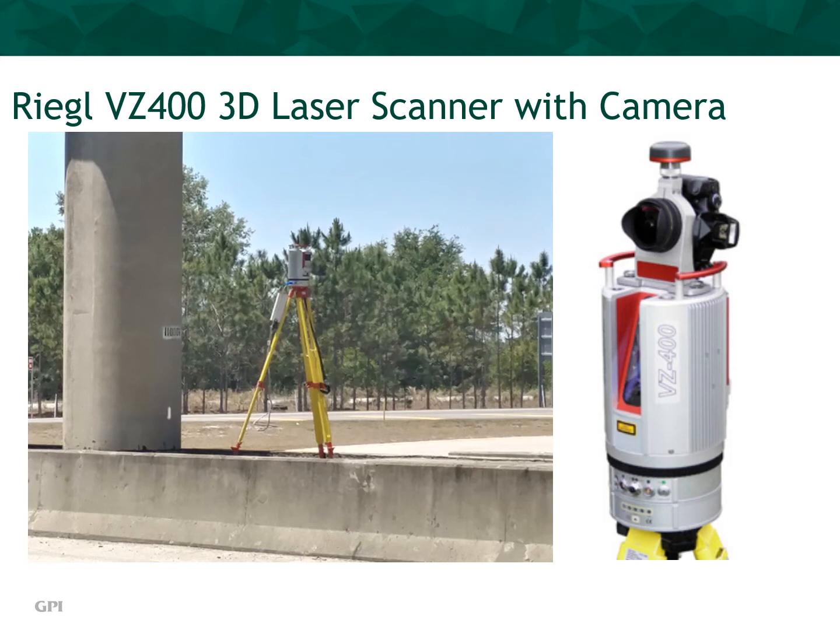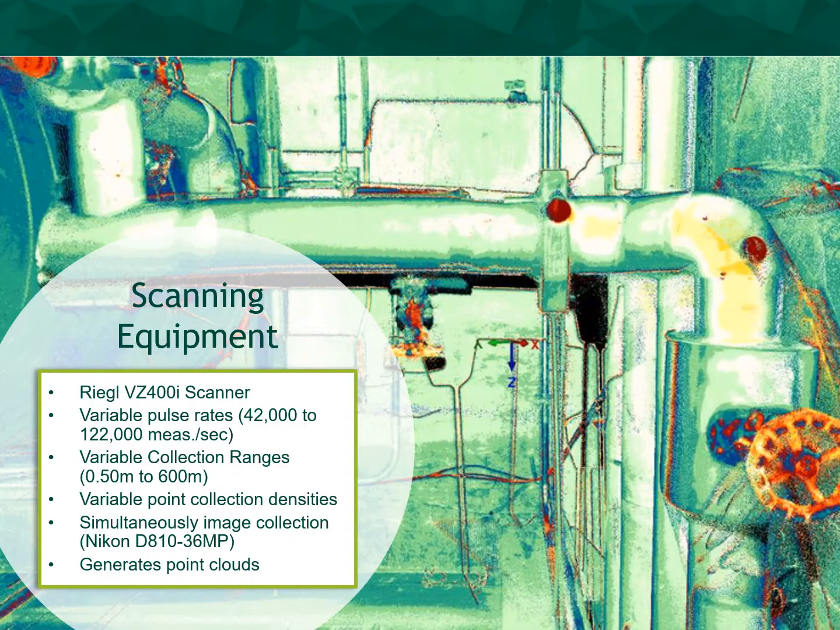The image on the left displays a scanner mounted on a tripod similar to our deployed units at the terminal. The right image is a close-up of the scanner with the high-resolution digital camera mounted on the top. The camera requires imagery during scanning sessions that we use to colorize the scan point cloud to facilitate feature identification in the BIM modeling.